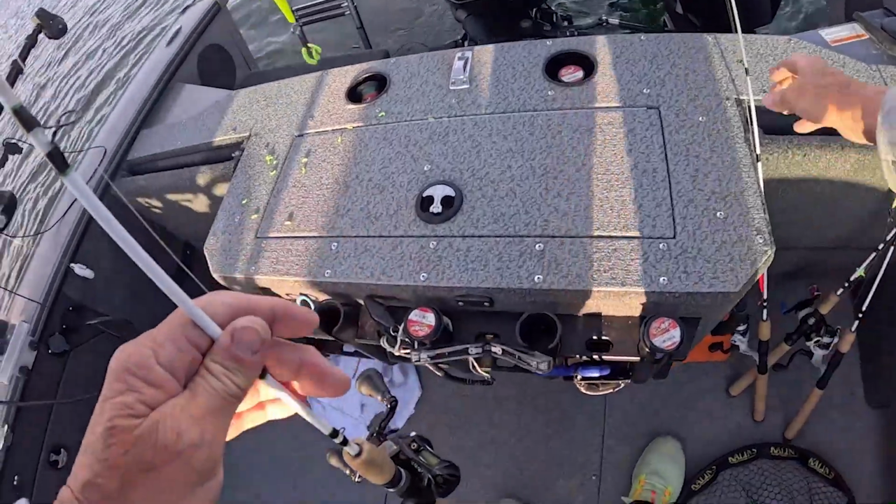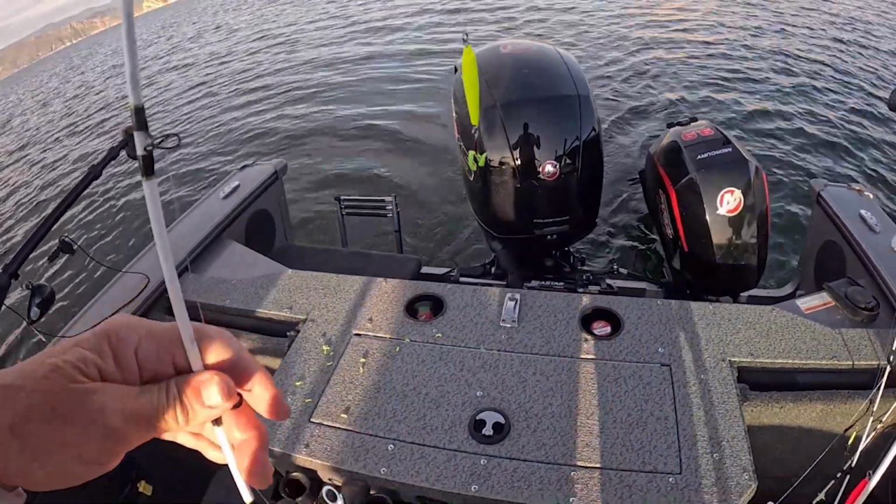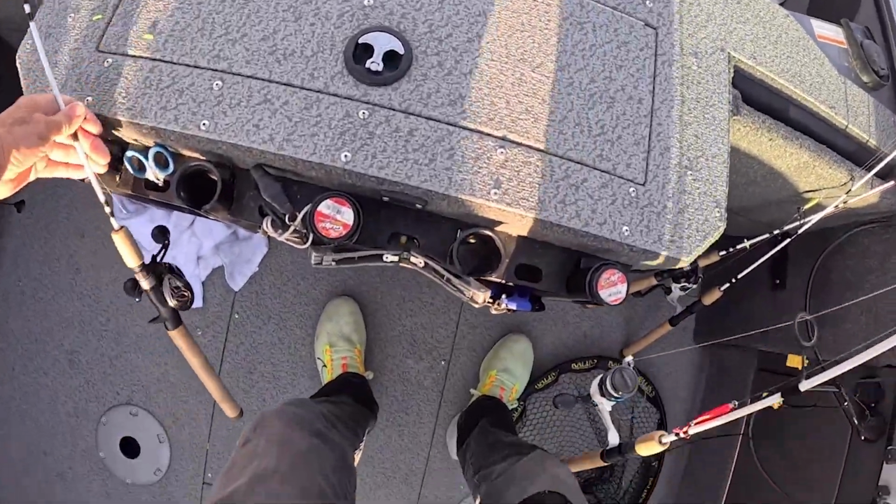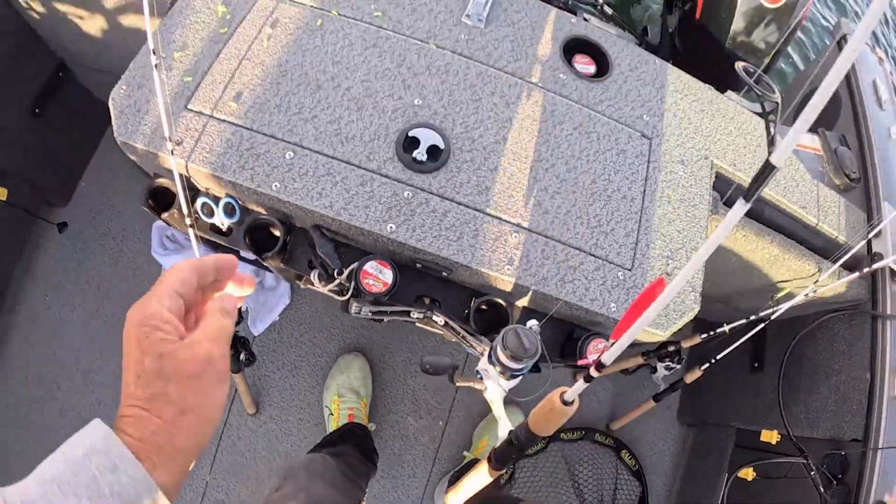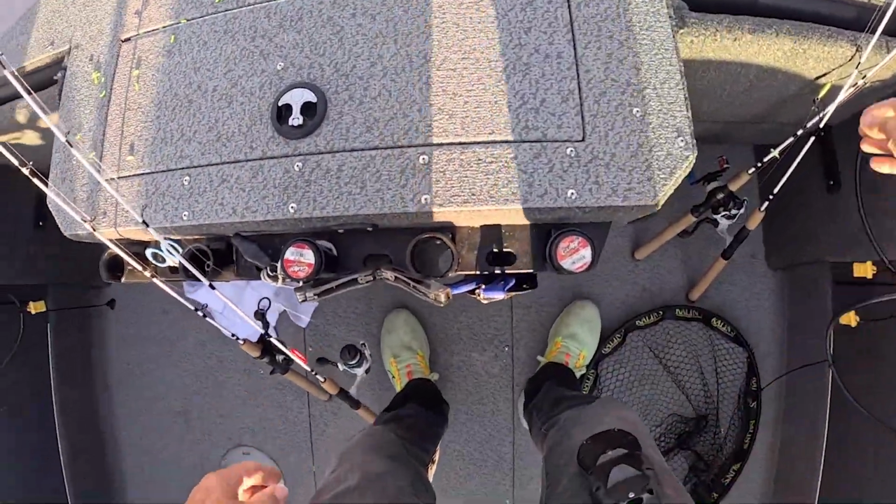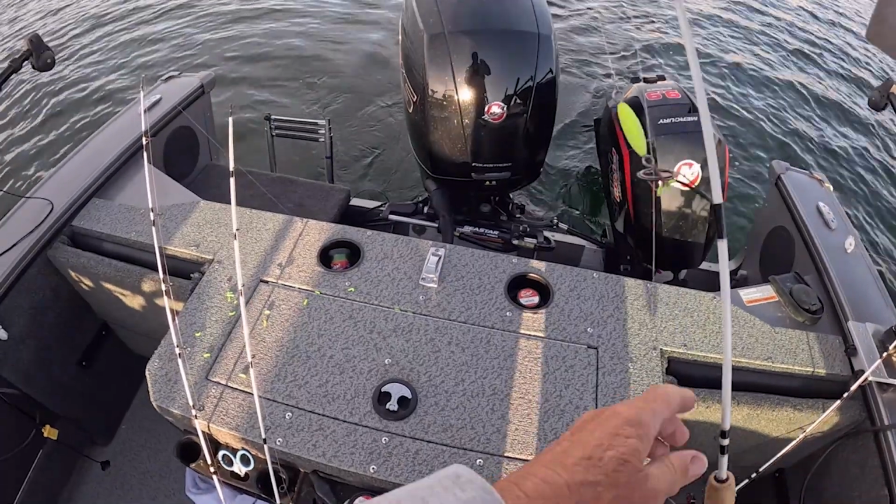I'm going to be fishing 4 different lures. I've got, obviously, that's a Coltonator. That's a spoon made by Christenson Tackle in chartreuse. I've got also in pink, same story. By the way, these are 3/4 ounce, not ½ ounce, because the fish have been moving a little bit.